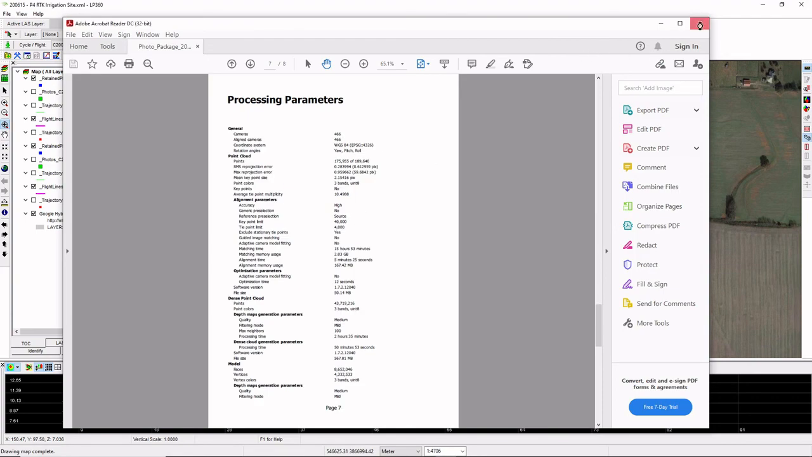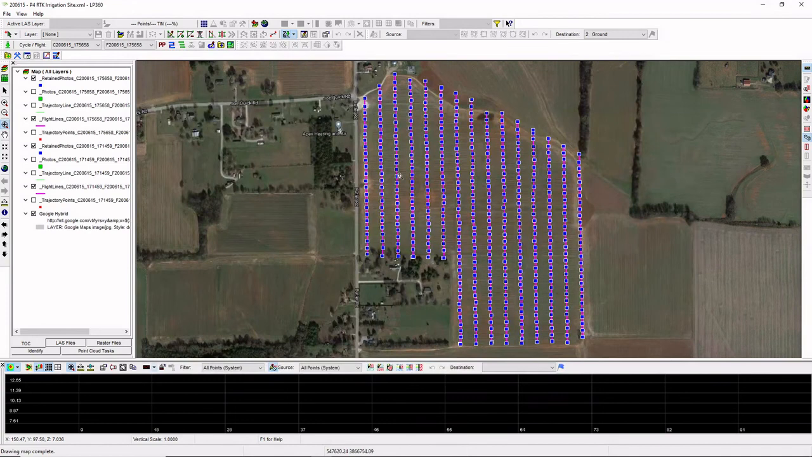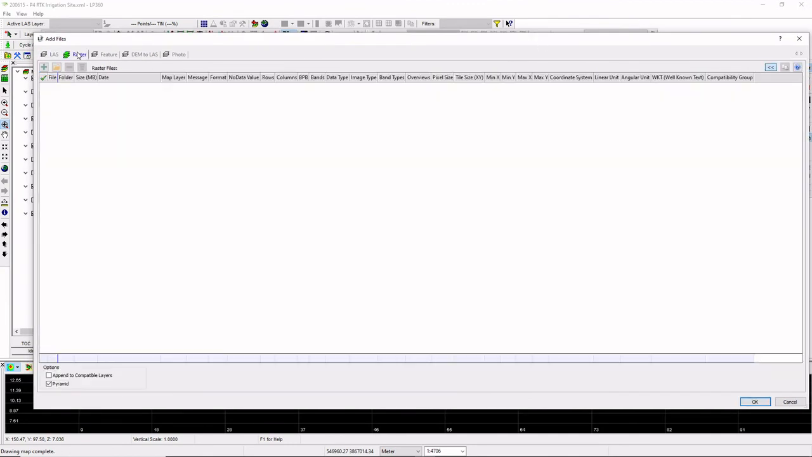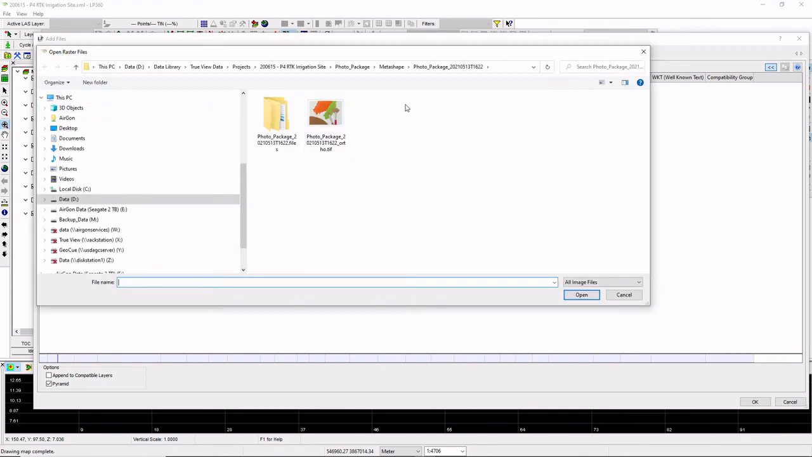Of course, what I want to do is go ahead and pull these new data sets, the orthophoto and the LAS file, back into my True View EVO project. And I can do that pretty easily. I'll just run the import here. We'll start by importing the orthophoto. So it's just a matter of browsing out, make sure I'm in the correct project. Yeah, this is my Phantom 4-RTK irrigation site project. And there's actually my ortho right there. So I'll go ahead and grab that.